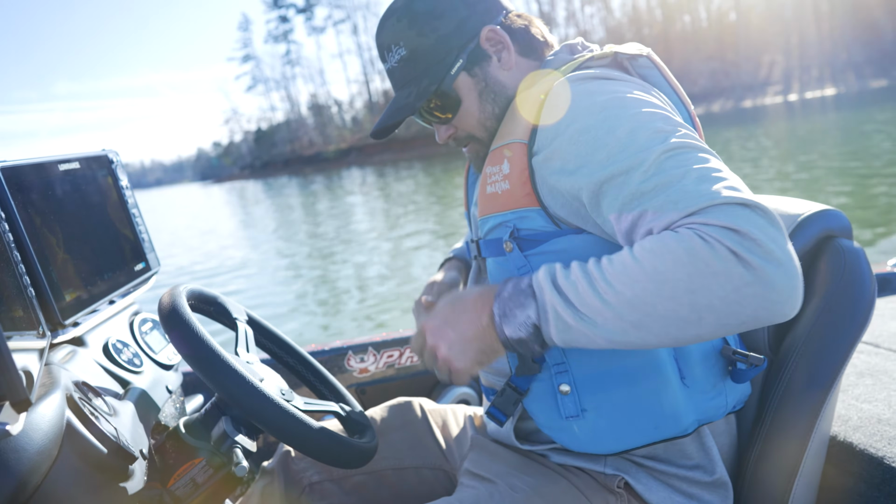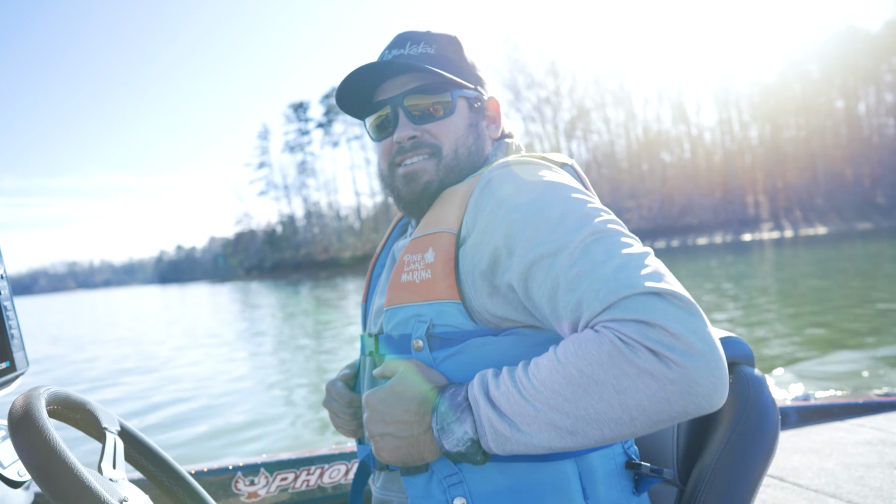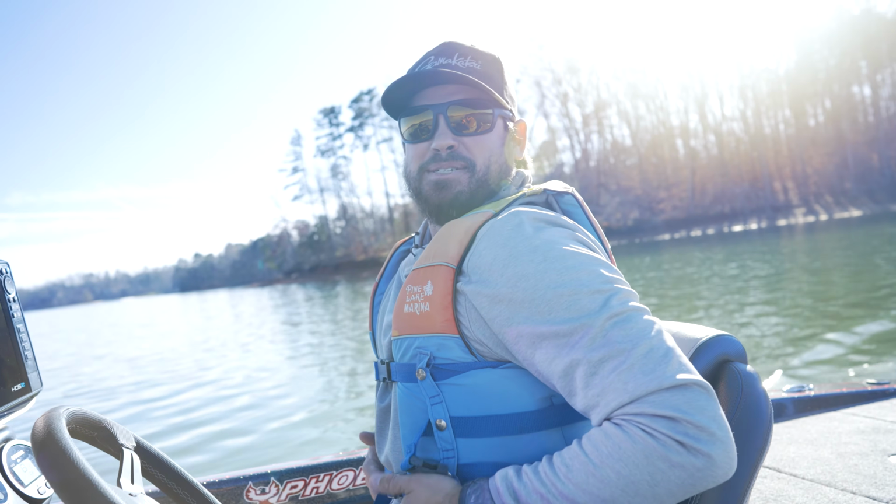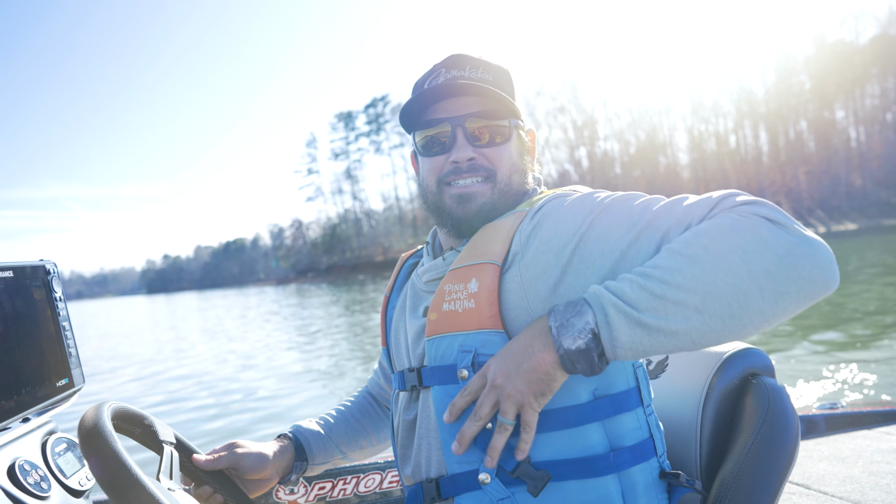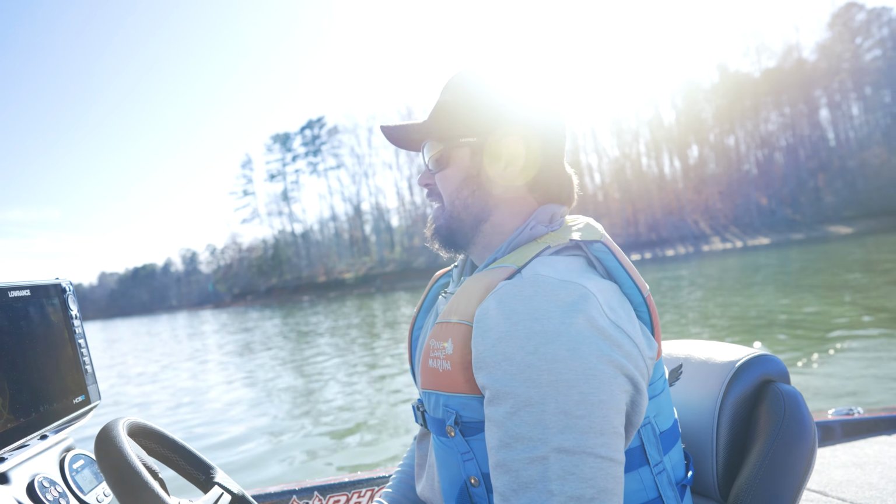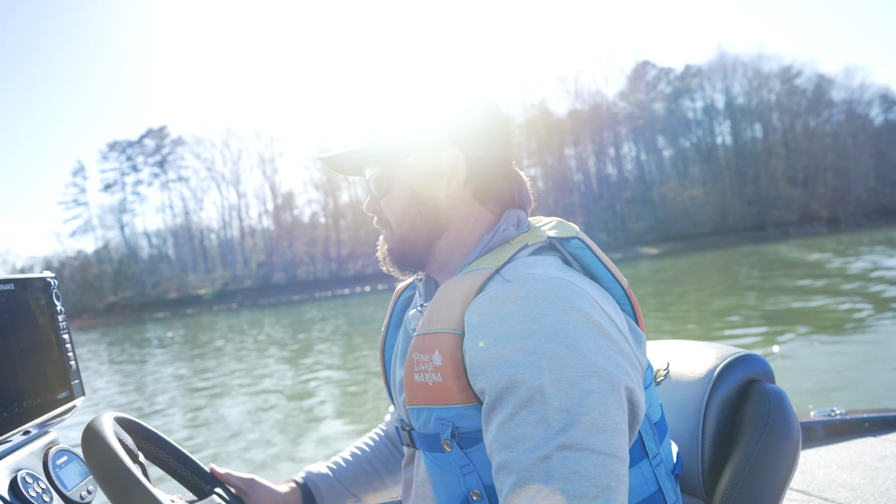Safety first. Didn't know I was gonna need my life jacket, so we just borrowed a couple from the great state of Georgia. They have their little share a vest program.